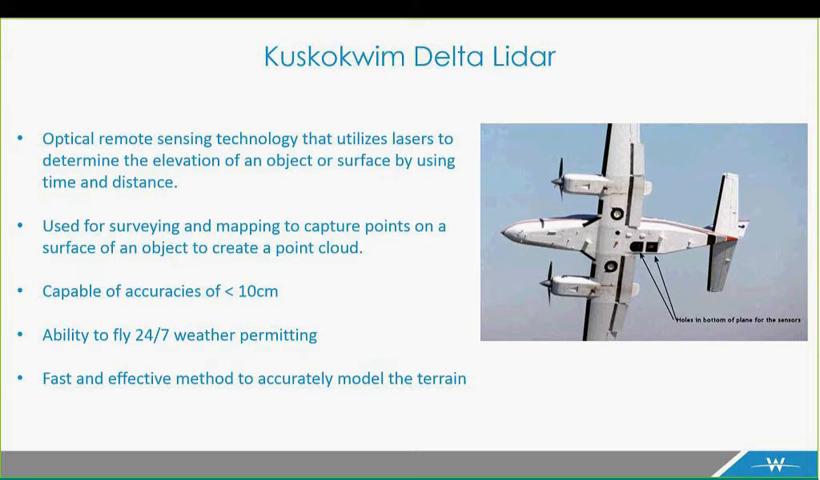It's a very common data set that can be used to create a very accurate digital elevation model, as well as a digital surface model. It can basically collect anything that's on the ground: trees, buildings, and the ground itself. It's capable of accuracies of less than 10 centimeters, and commonly it exceeds that, well below 10 centimeters. And it has the ability to fly 24/7 as long as there's no rain or clouds. You can basically fly LiDAR day or night, and as it says, it's a fast, effective method to accurately model the terrain.